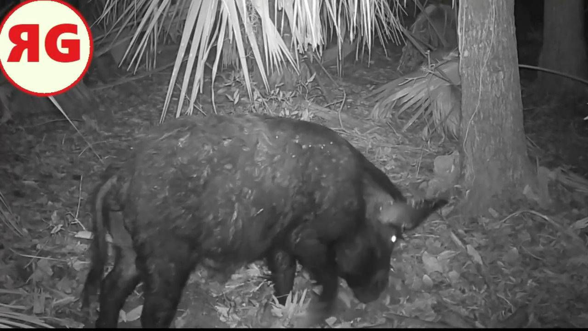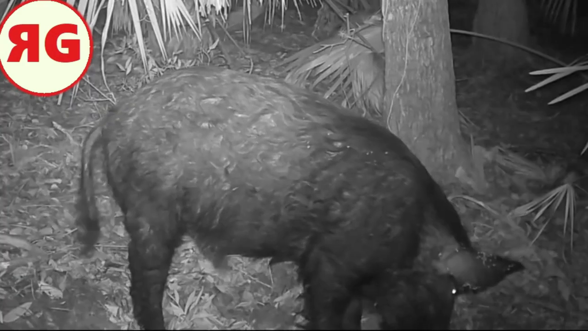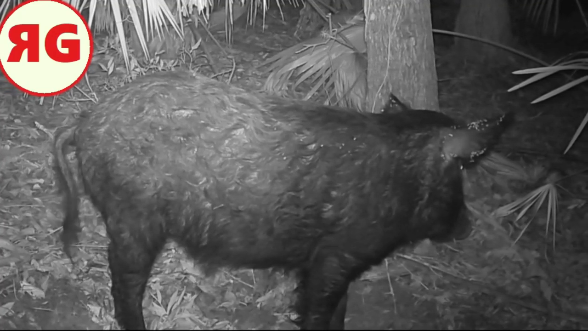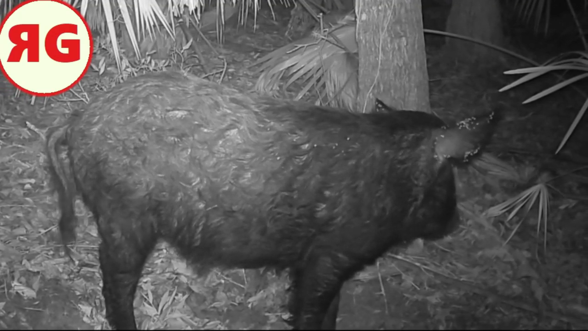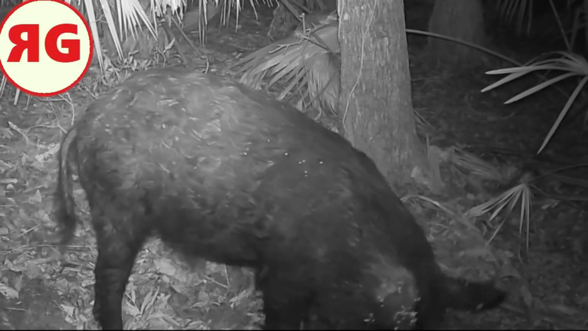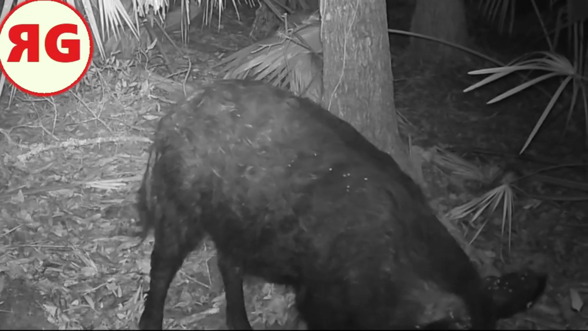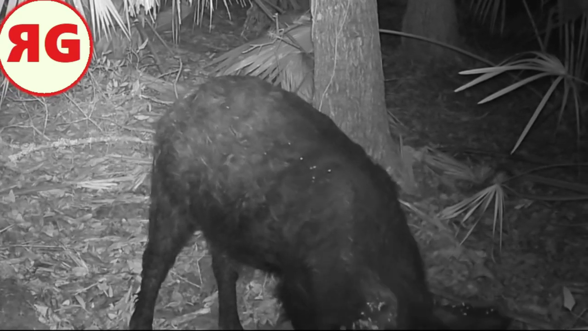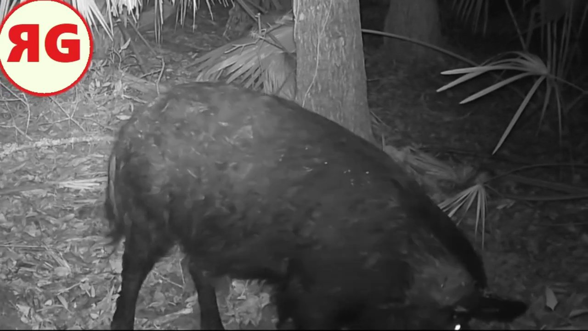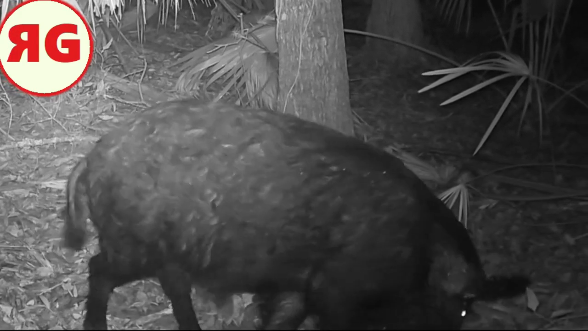But yeah, you can see what he's doing with his snout there. Now imagine if there's a family of 6 or 8 of them, man, they will just decimate a field. Oop. Yeah, I'm not sure what that was all about, but something's got him on alert, or her on alert, I should say. Yep, going at it hard there.